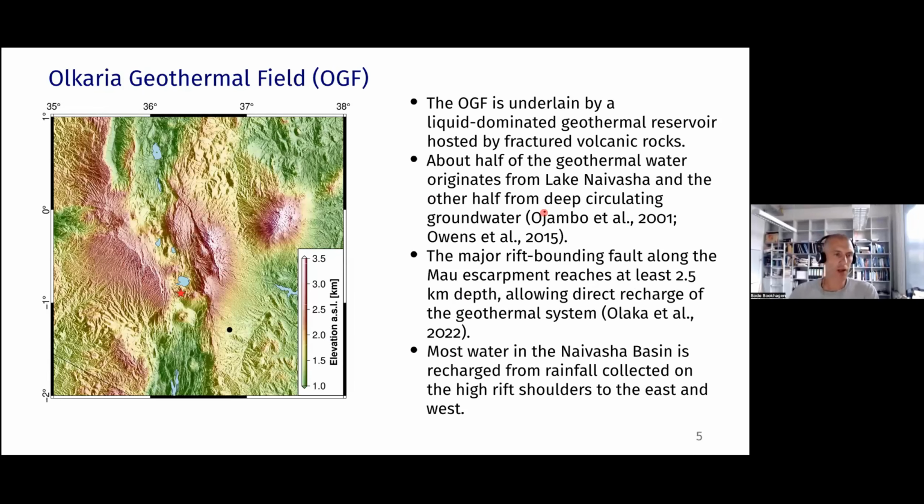Let me just give you some background information on the Olkaria geothermal field, because that's important to understand the energy generation that exists in this area. So the OGF is underlain by a fractured volcanic reservoir. This is mostly of tectonic origin, the fracturing, because you can see in this zoomed-in area here that the rift is taking a turn. So we have a transfer zone that is certainly causing a lot of additional deformation in this area.